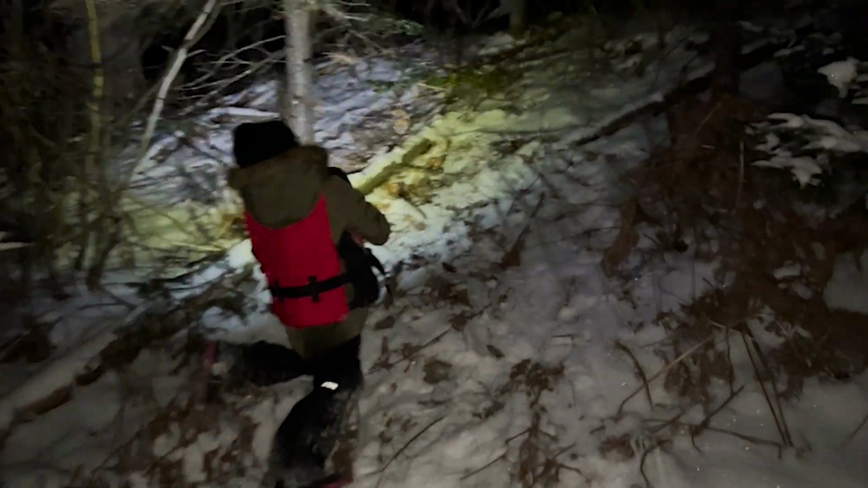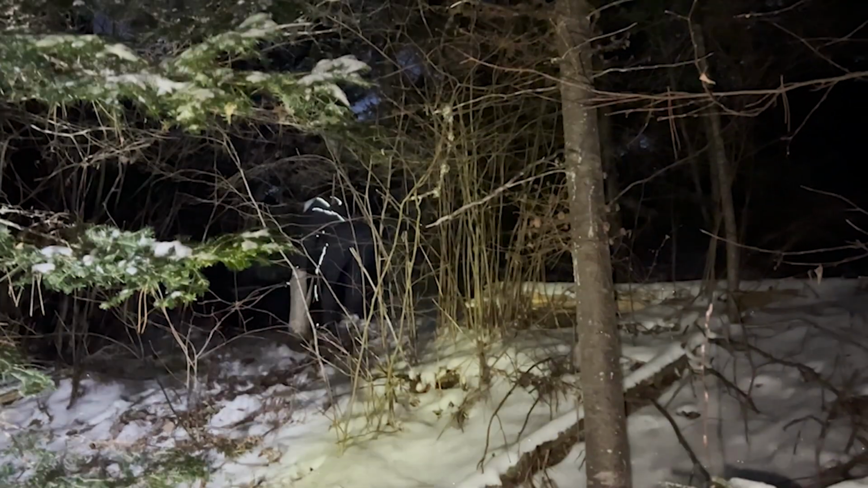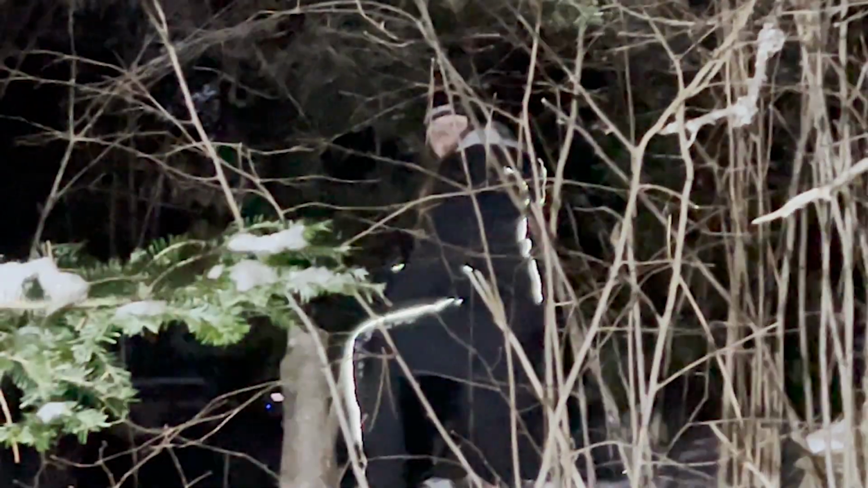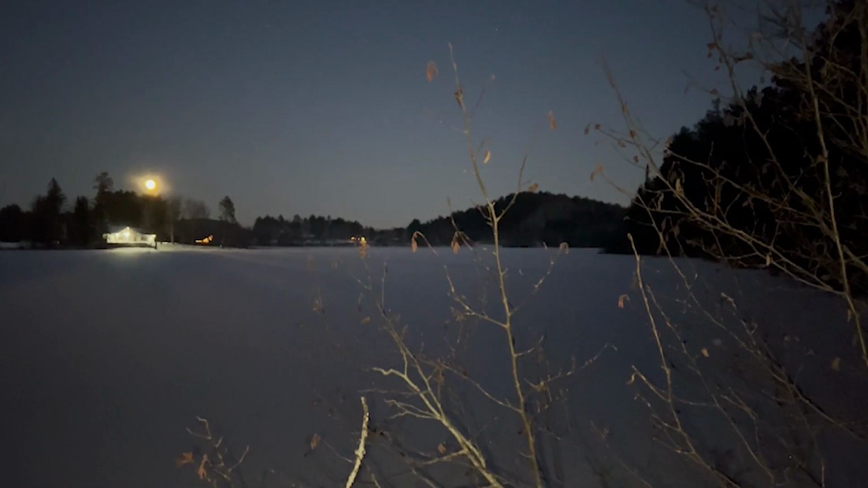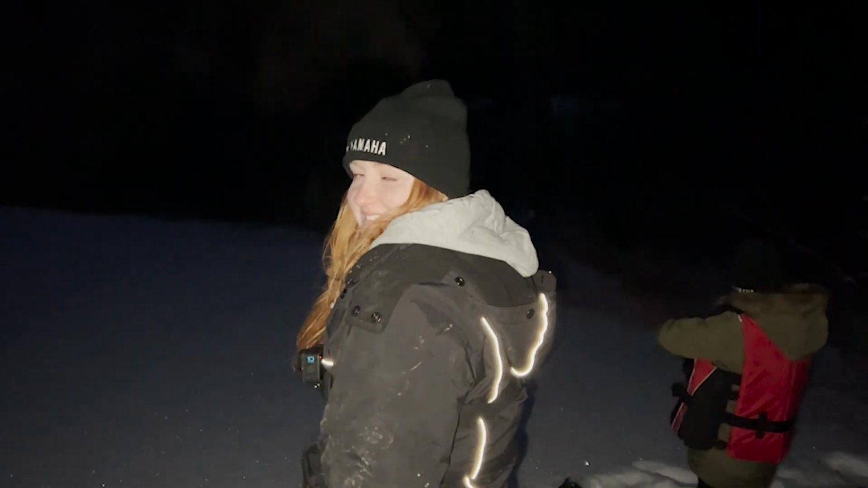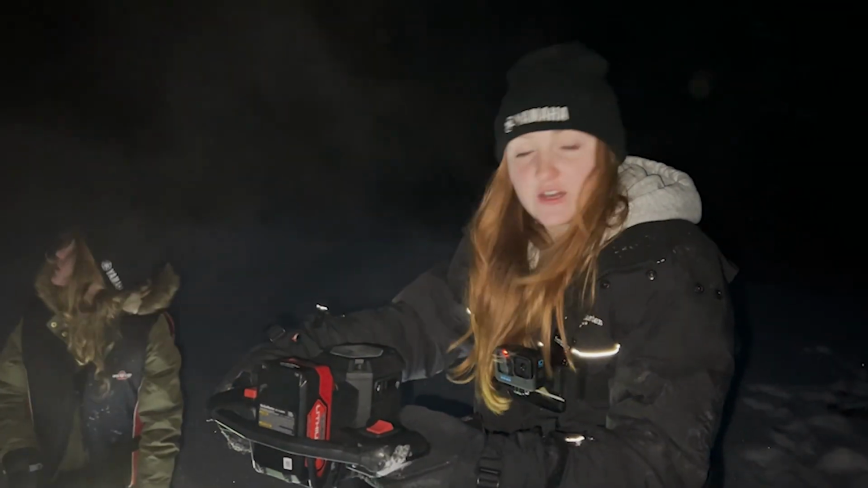All right, folks, little update. These girls have dragged me to lake number 5. They are going through the bush in the dark. Avery is out there dragging a sled through the bush to this lake, to the ice. And we're gonna start drilling holes. Holy smokes. You guys are nuts. All right. It is officially dark, almost full moon. It might be a full moon is out. Drilling our first hole.